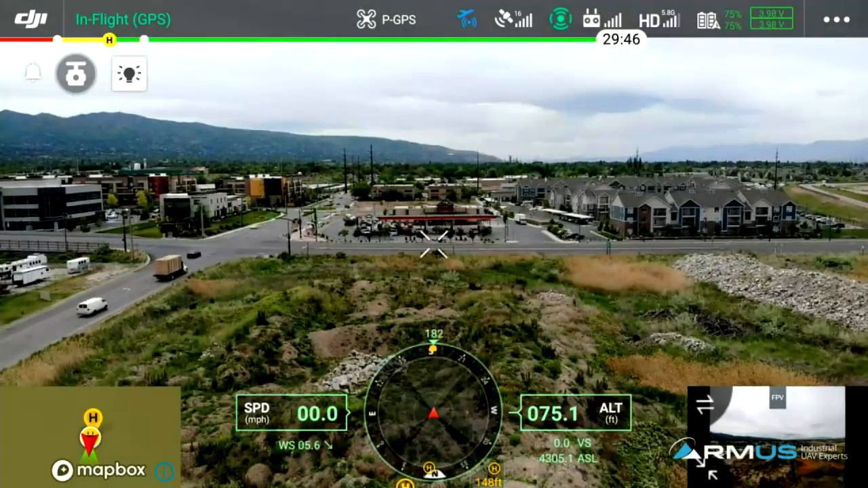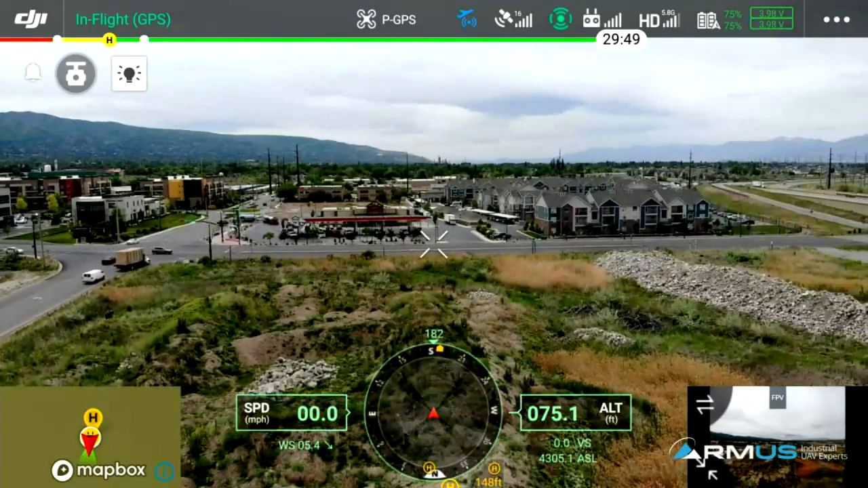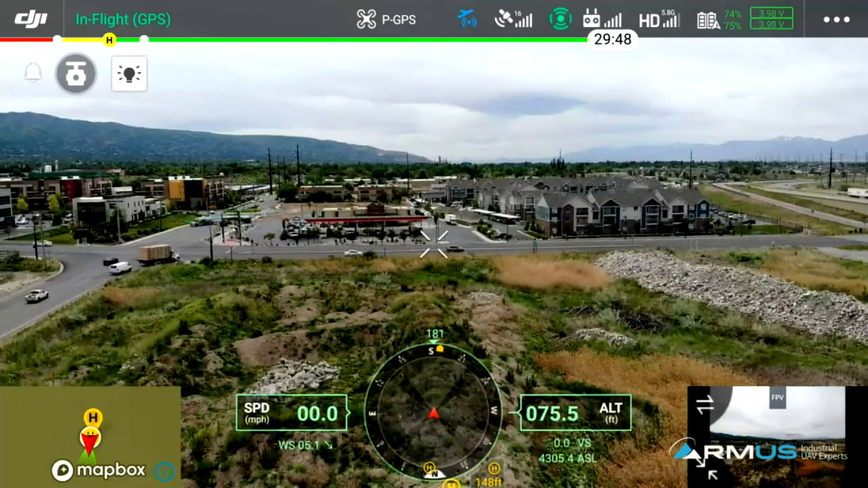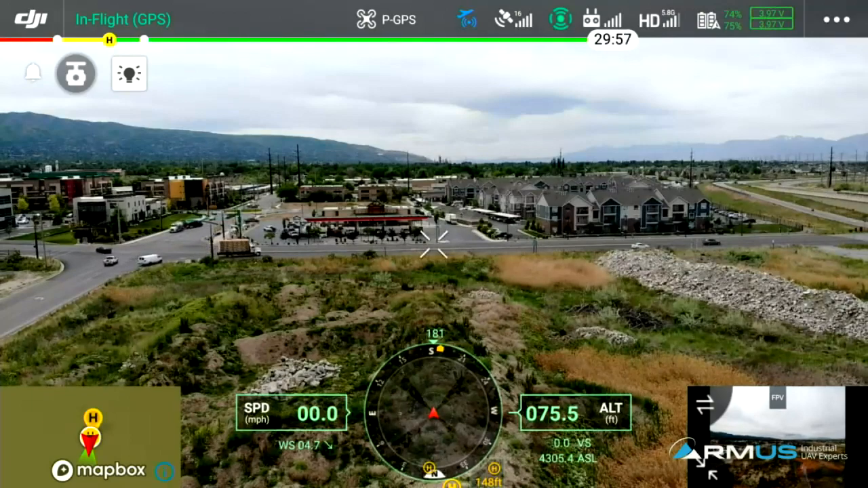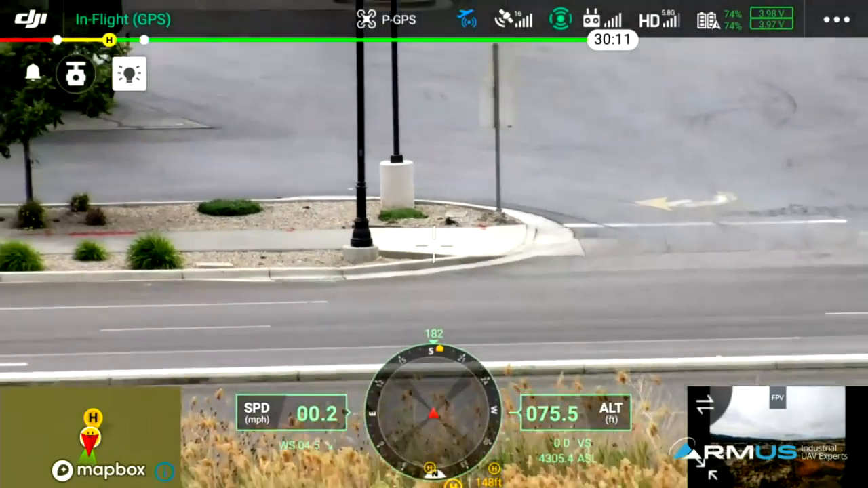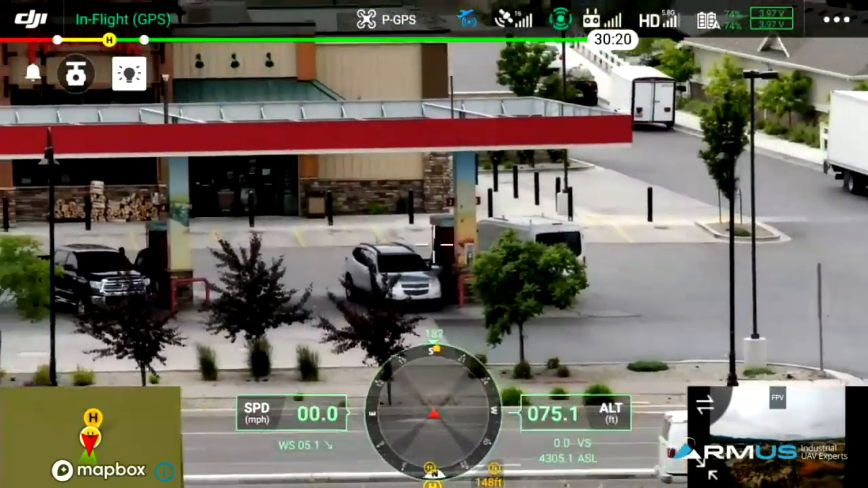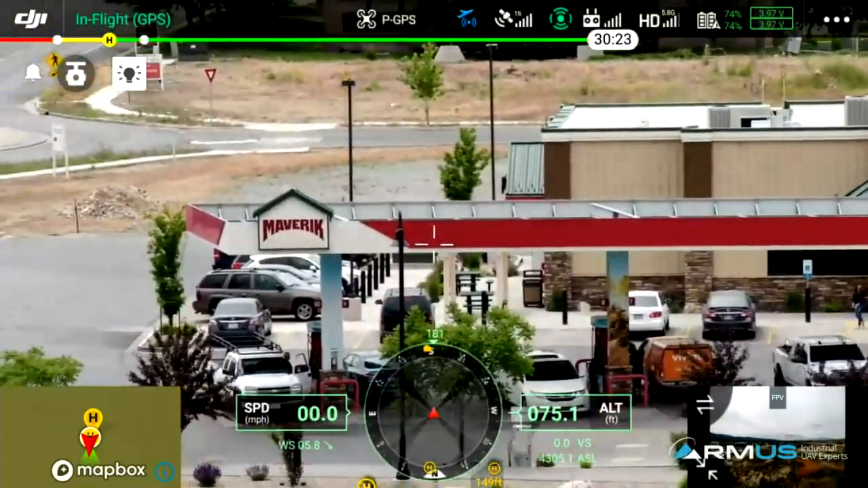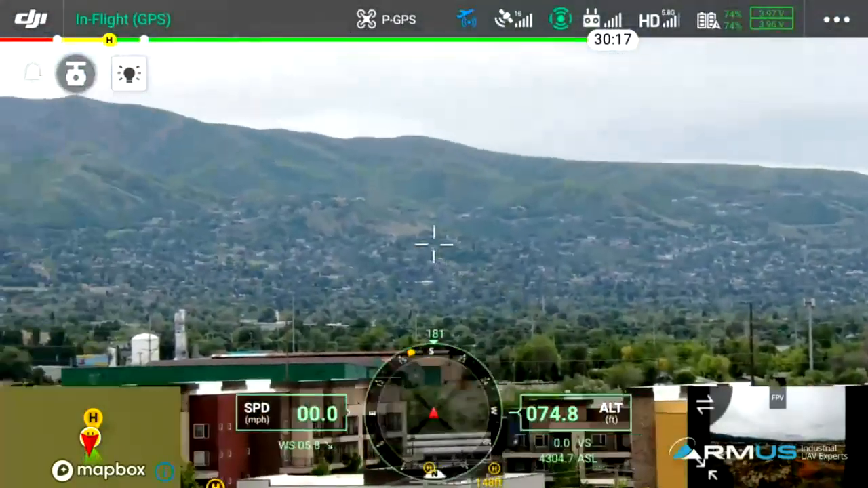And from here, we are capable of zooming in. So let's just go ahead and do that and show that real quick, Jake. And then I'm going to take back control of the gimbal while you take back control of the bird. So there's our zoom screen. There we go. Perfect. And again, what I'm outputting is what your pilot would see,